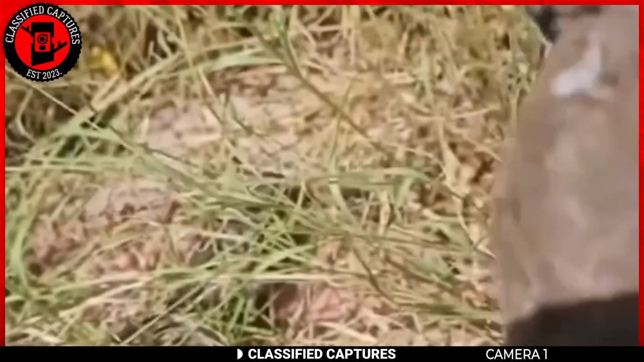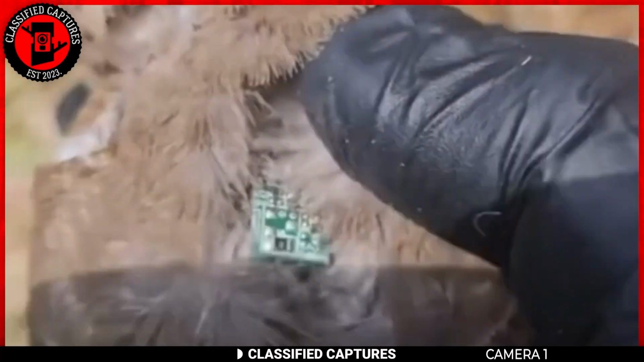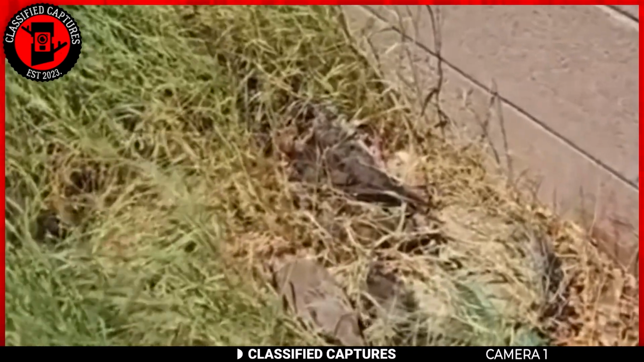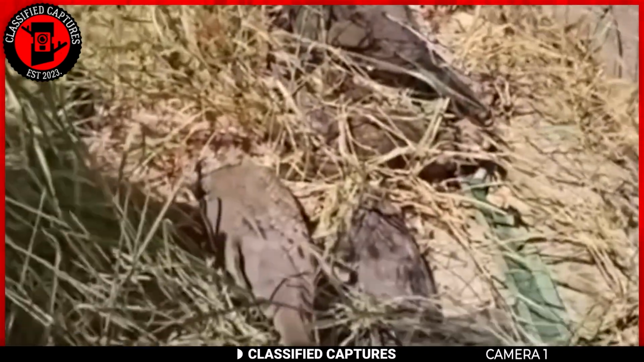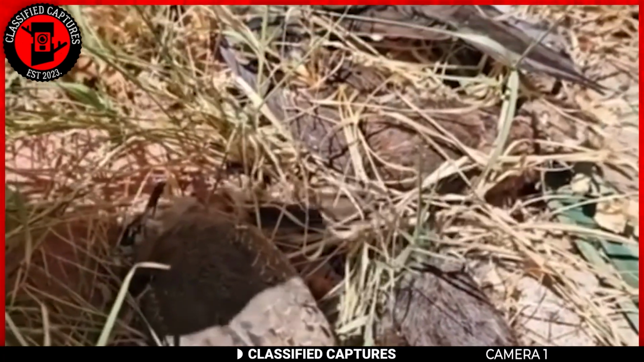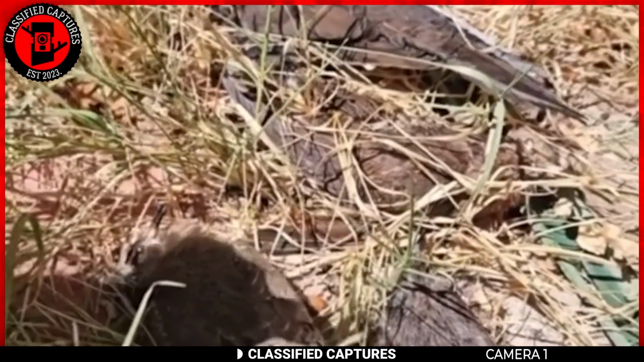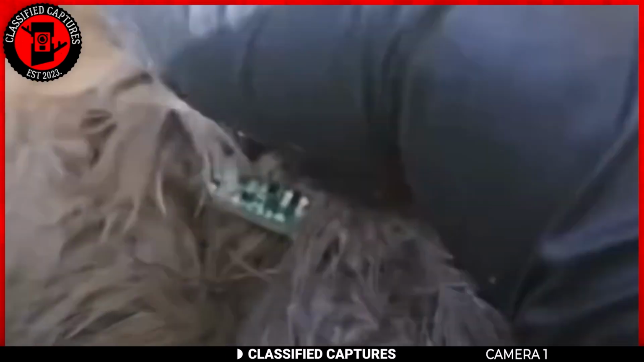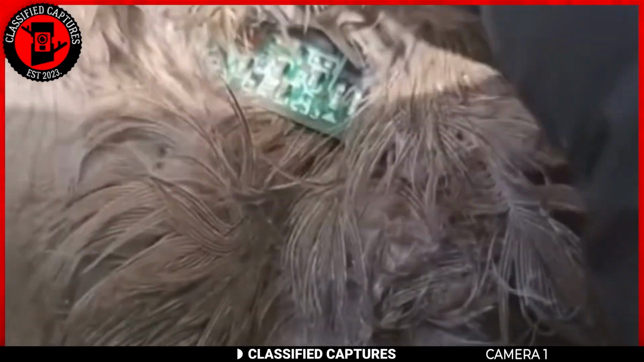They got closer, took the birds, and noticed that they had chips in them. Why would birds have chips in them unless they aren't birds at all? The family is actually convinced that they're drones. 10 years ago, I would have laughed at this, but after everything we've seen in recent years and some of the inventions we've shared on this page, it wouldn't be too surprising.